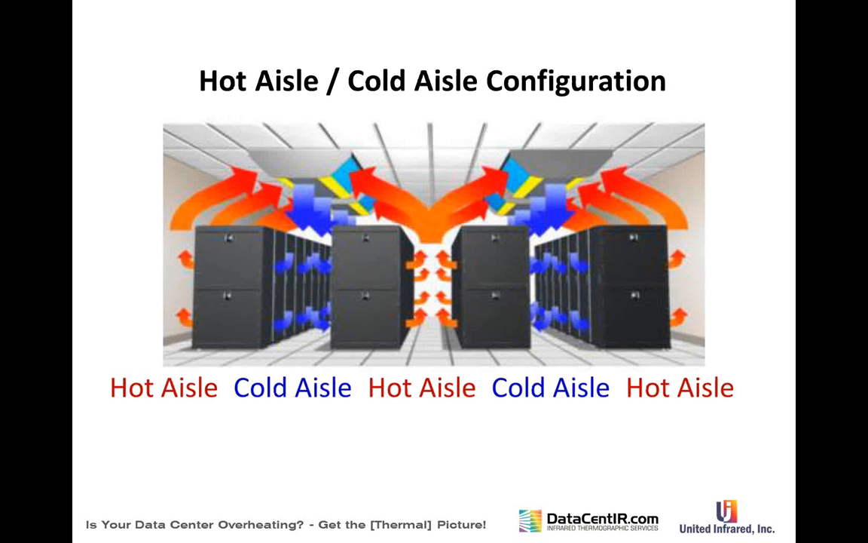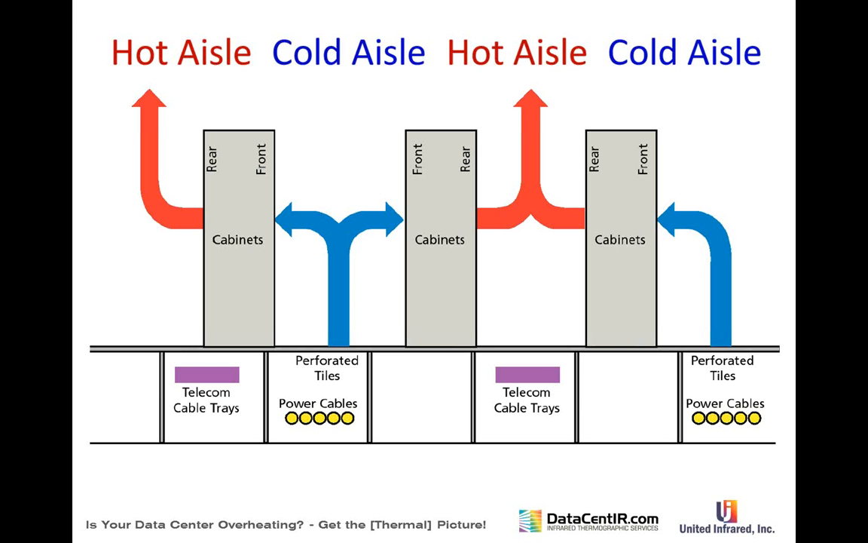So I just want to touch on the fact that even though we're living in 2010, most data centers are still cooled by hot aisle, cold aisle configurations. The bottom line is the cold air comes up and goes into the inlet sides of the cabinets, which are opposing, into the cold aisle, and the heat blows out the other side up into either a ceiling or into some ventilation systems that return it back to the crack unit.